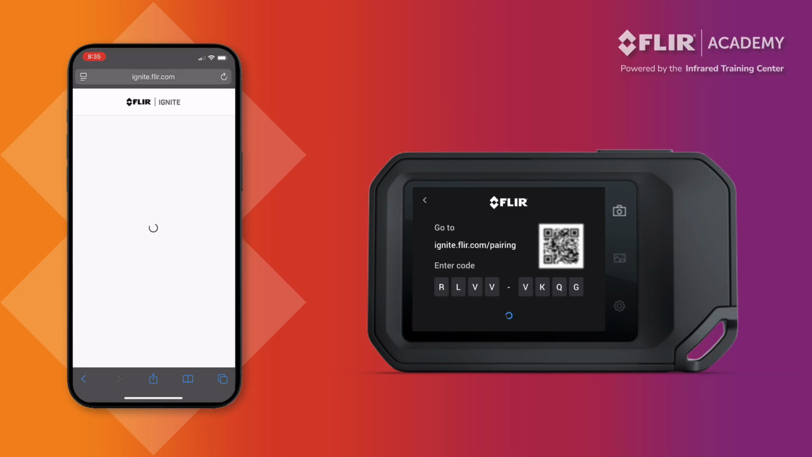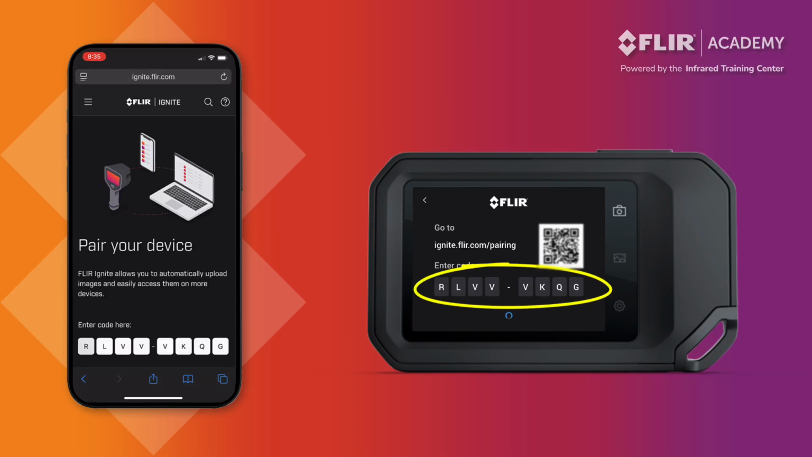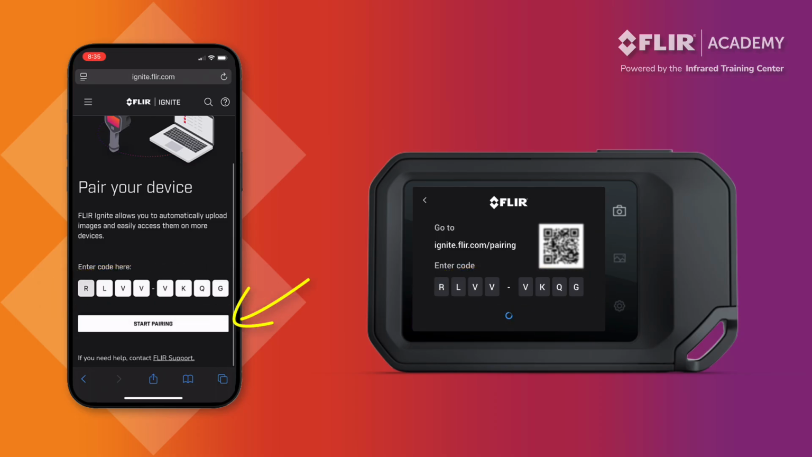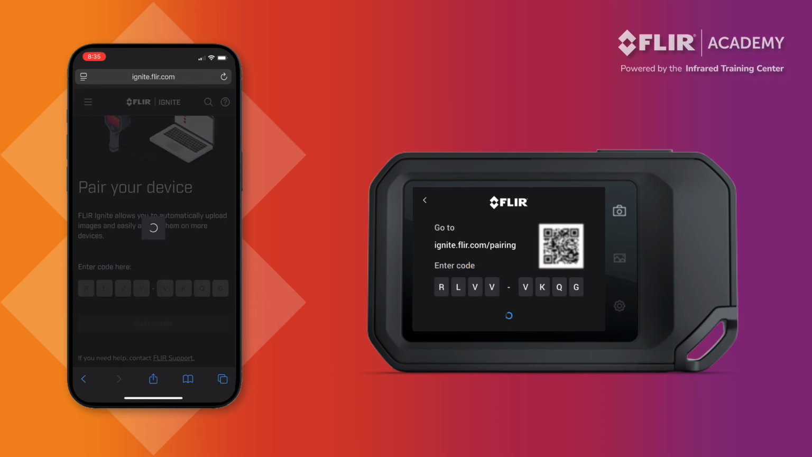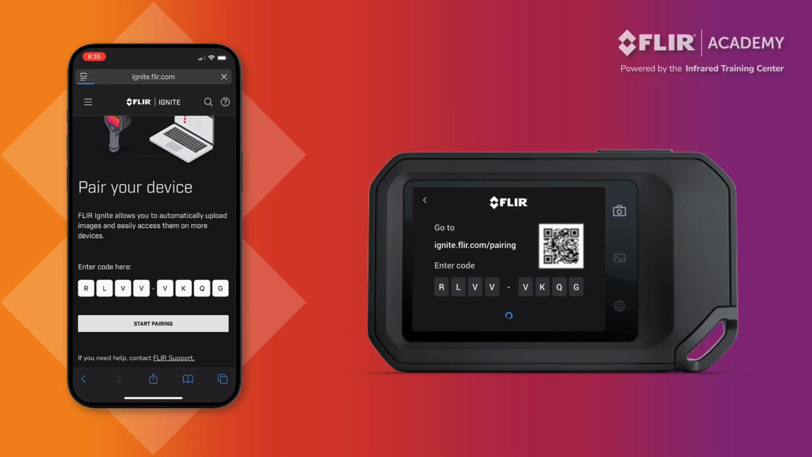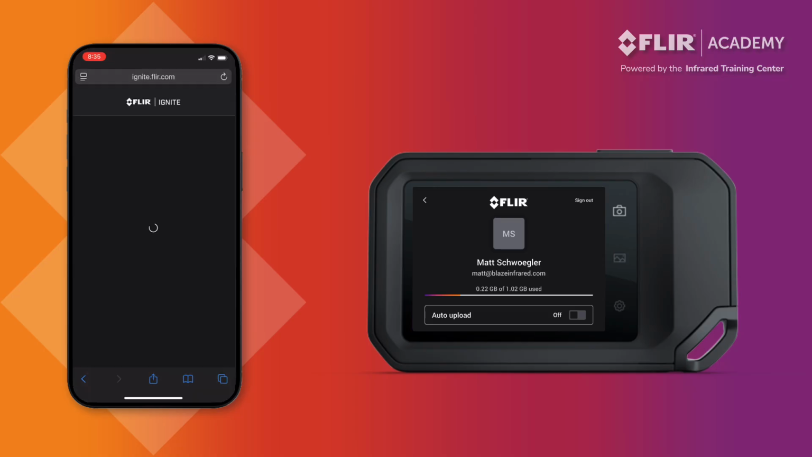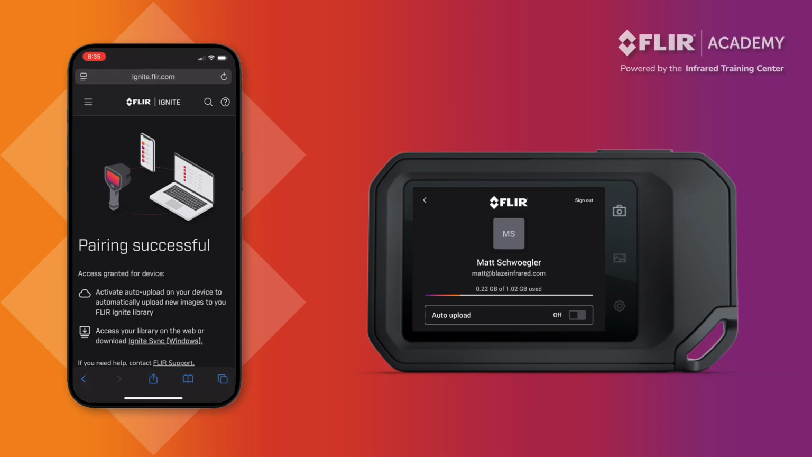Once logged in, the 8-character pairing code displayed on your thermal imager should also automatically appear in your phone's web browser. Select Start Pairing and wait for a confirmation to appear that it has been successful. The camera display should change and your registered name will now show up. This confirms that you are now connected to your Flir Ignite account.